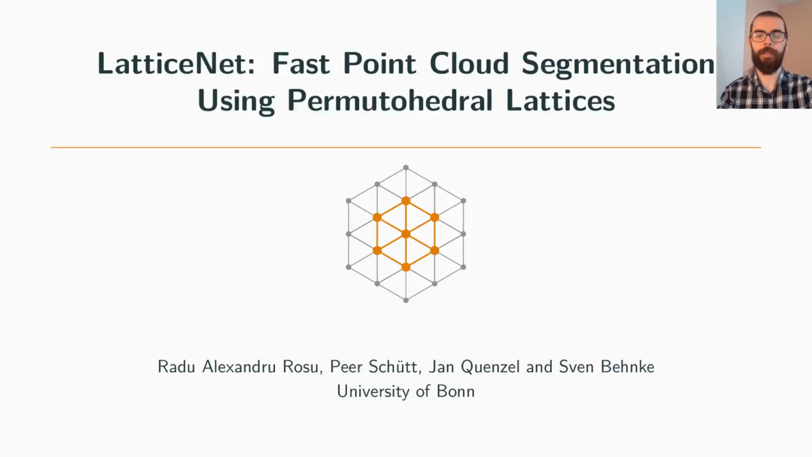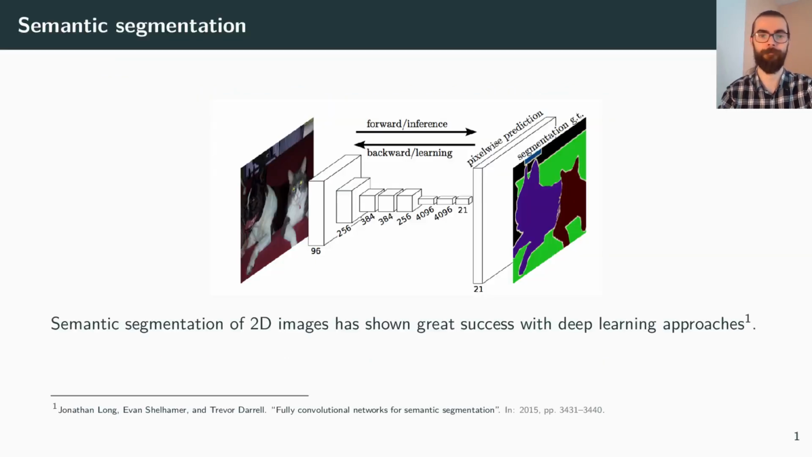Hello everyone, my name is Rosu, and together with my colleagues at the University of Bonn, we developed LatticeNet, a network for fast point cloud segmentation using permutohedral lattices.